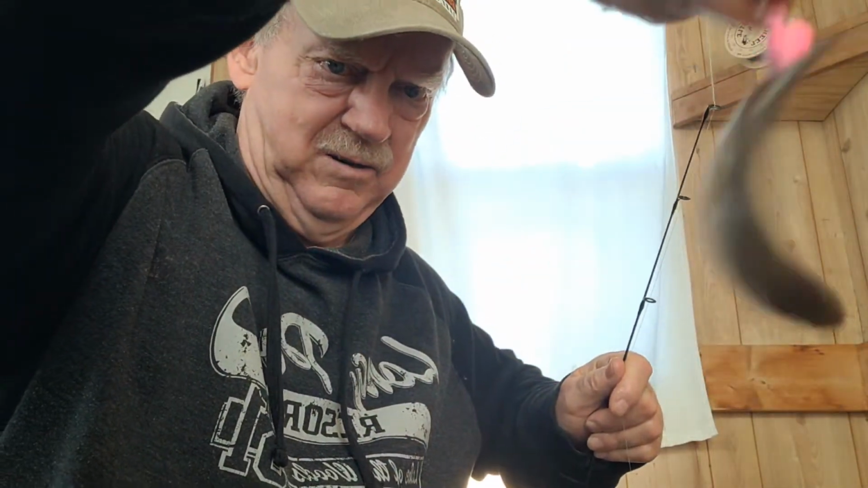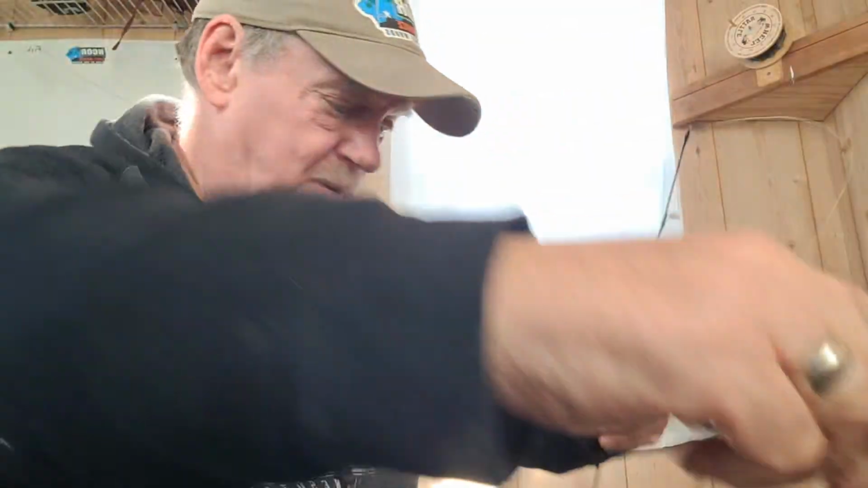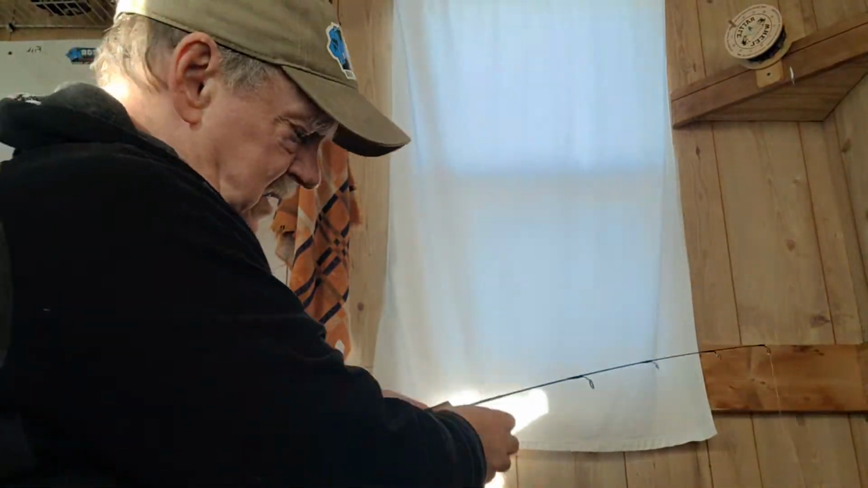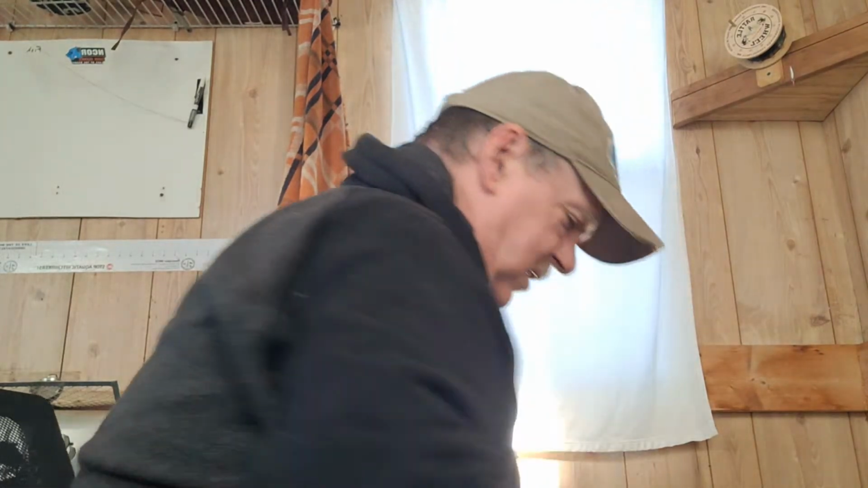I hook them through the... Well, can you even see this? Quit wiggling. Here's my jig. It's hooked way back by the tail. See, as far back as I can get. Now, I think they swim around a little bit better that way, fight a little harder, and if I hook them up further into the fish, I wind up killing them and they don't swim around at all.